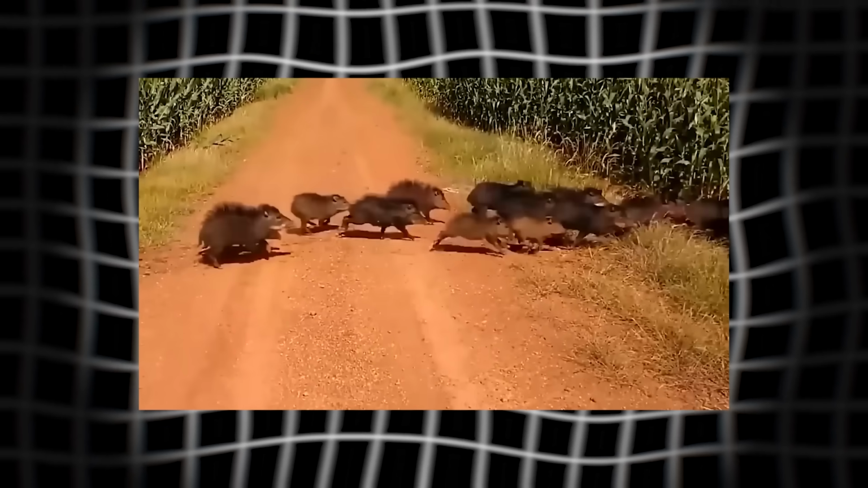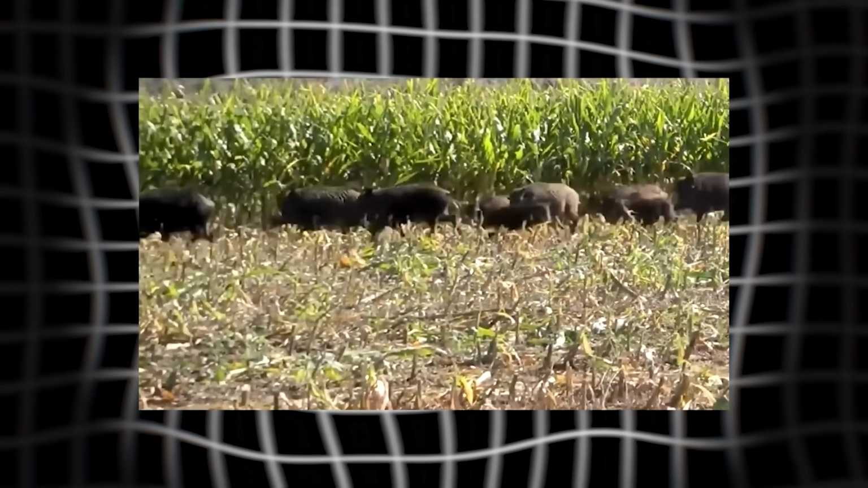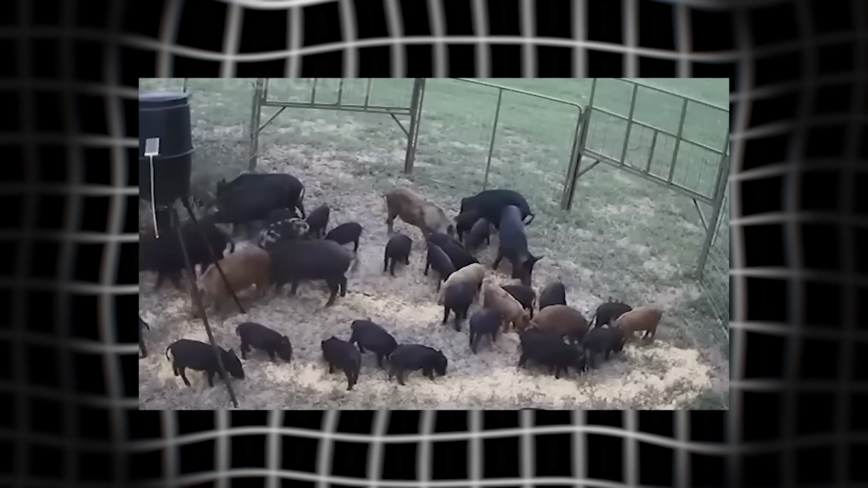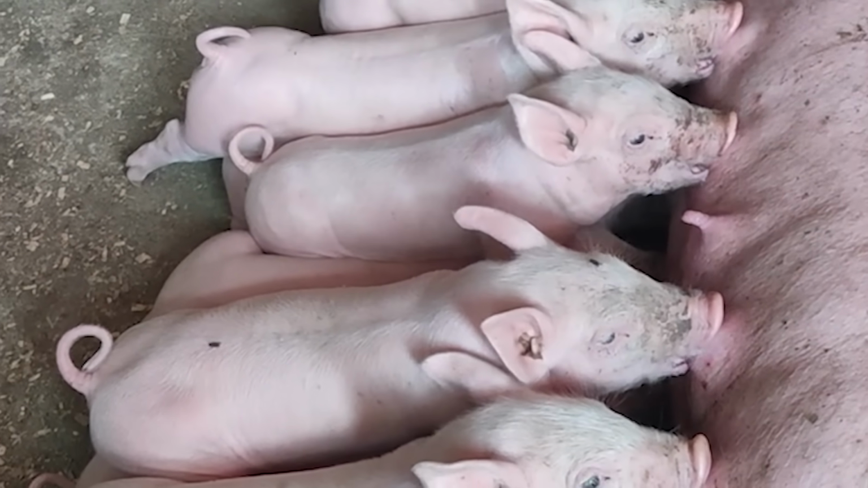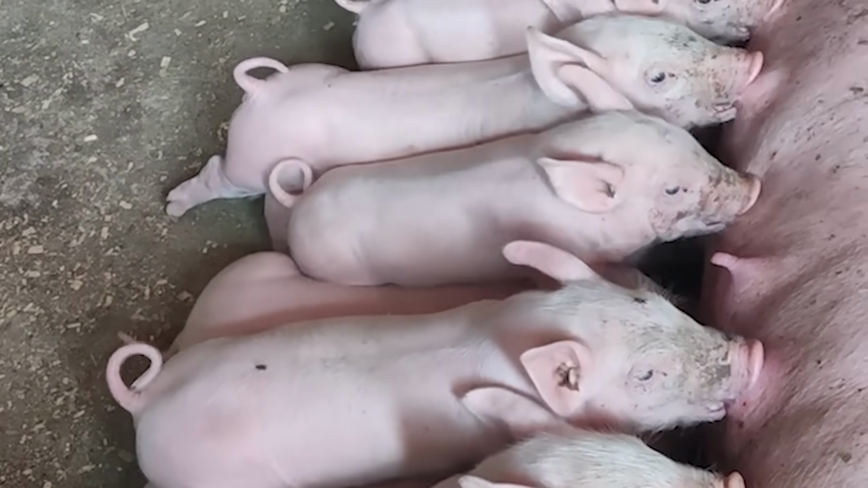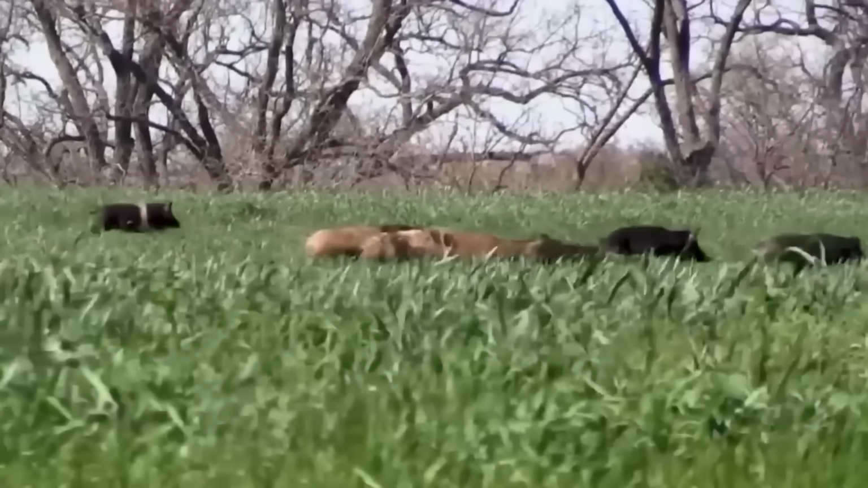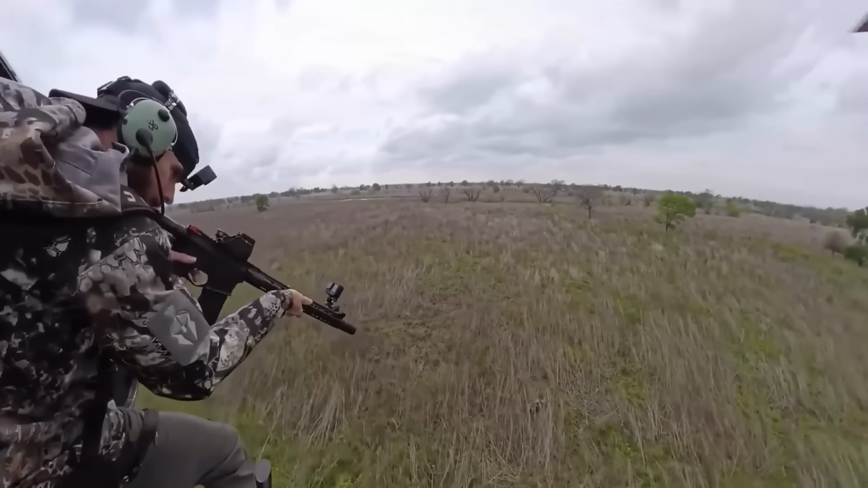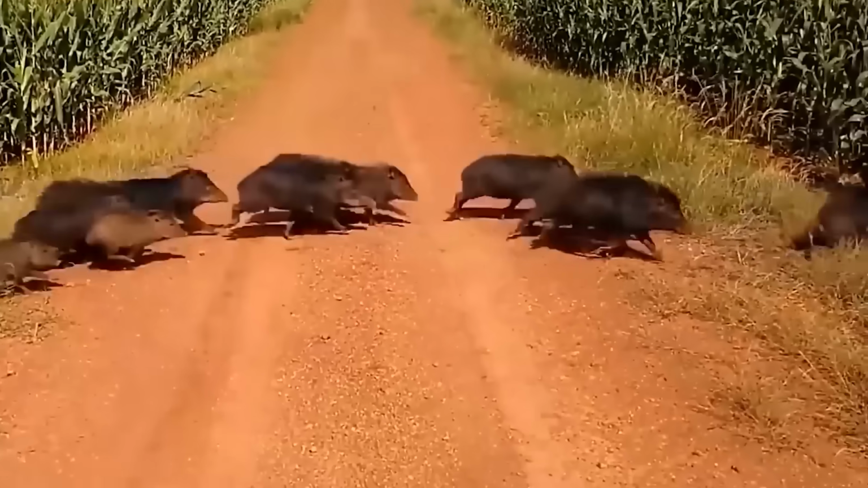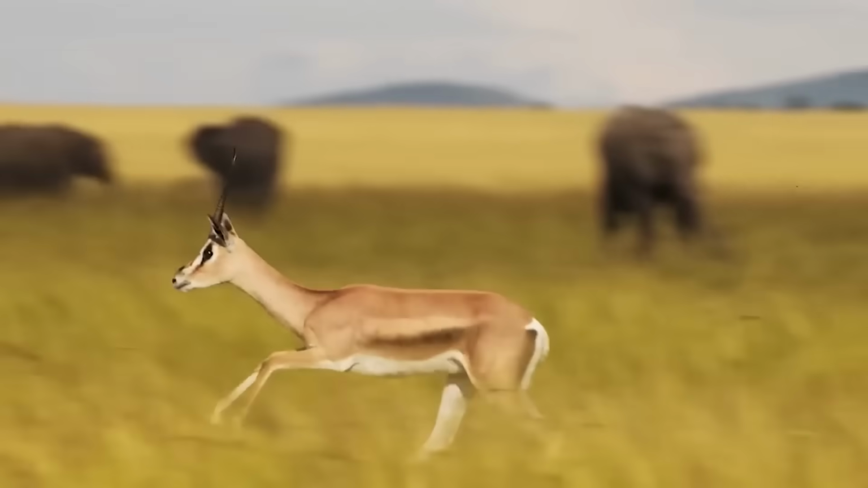They are the descendants of escaped domestic swine and Eurasian wild boars introduced for sport a century ago, and their real weapon is math. A healthy sow can produce 2 litters in a single year, up to a dozen piglets each, and those piglets are breeding before their first birthday. Under good conditions, the statewide population grows 18 to 21% every year. Run that forward and researchers at Texas A&M project a population pushing well past 3 million within a few years. Every season of delay makes the problem bigger.